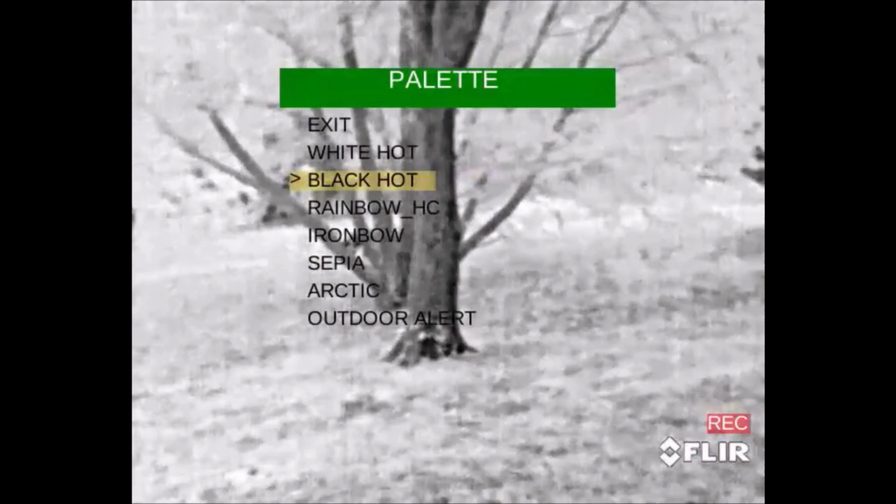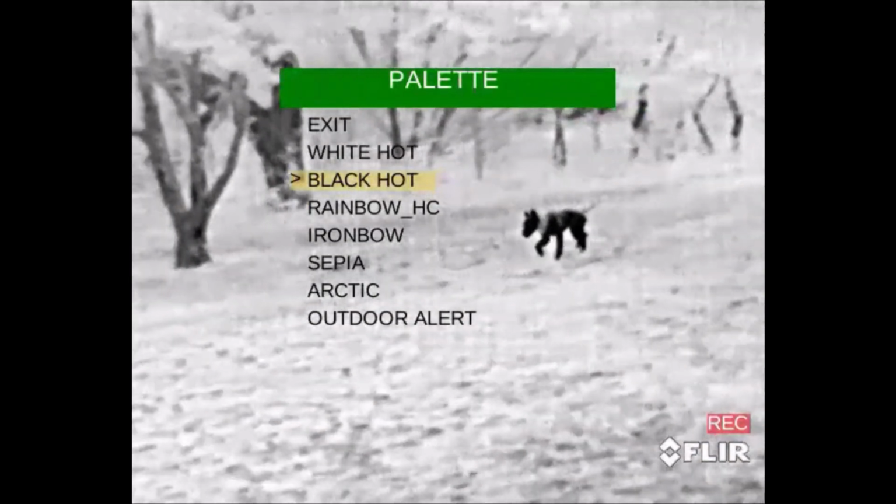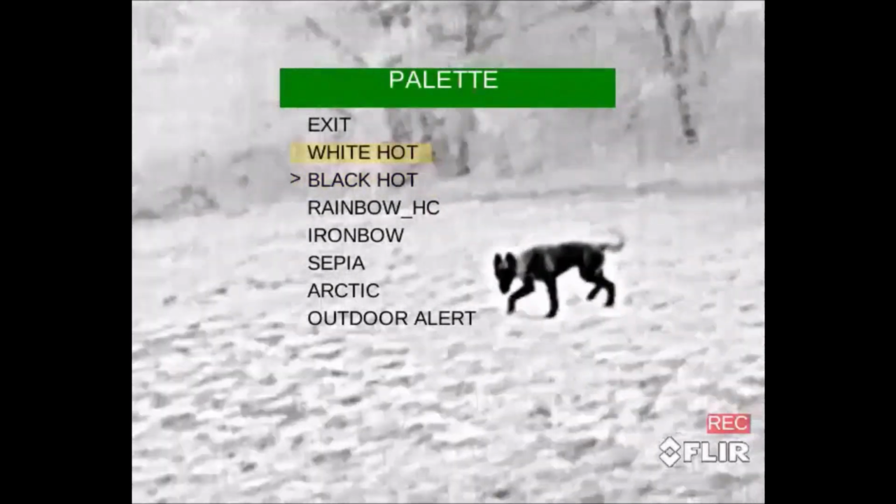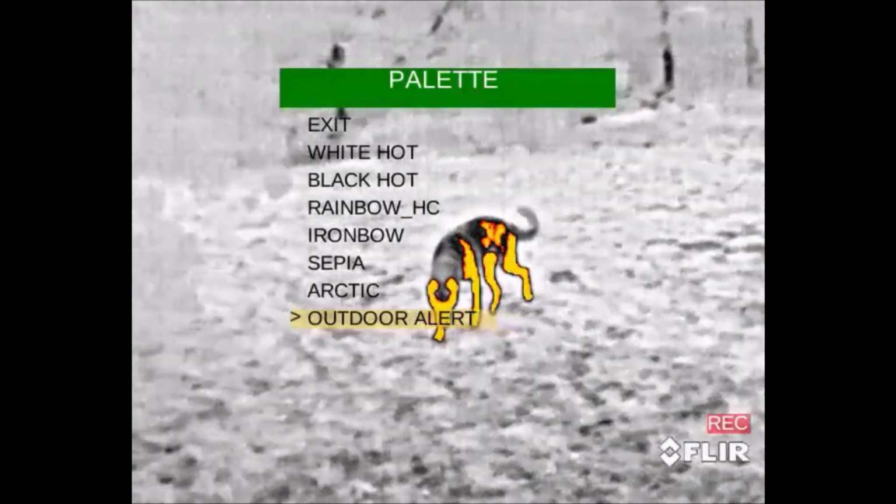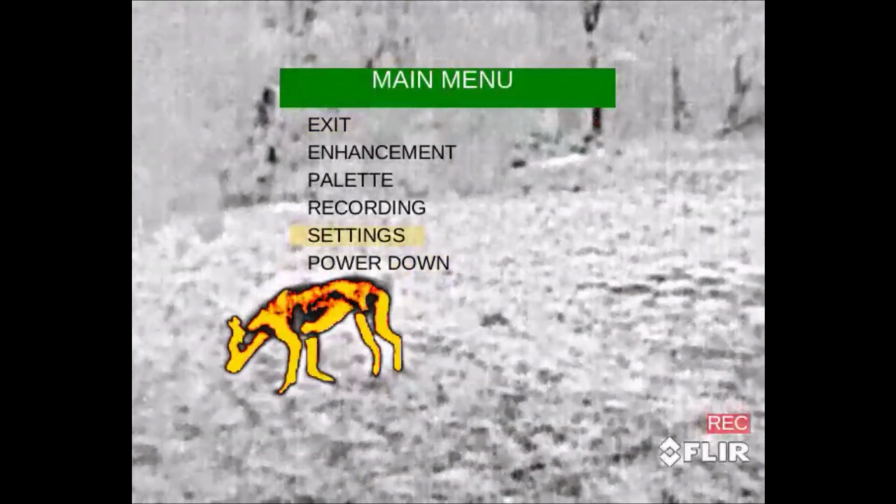Black Hot's more traditional again. I like the clarity that Black Hot gives you. There's not any funny business with it. You just see what you need to see. Same with White Hot, just in the other direction. Now it's White Hot. I'm still going to leave it on the outdoor alert. I like that one the best. It works well with the PVS-14, so there's no need to mess with it.